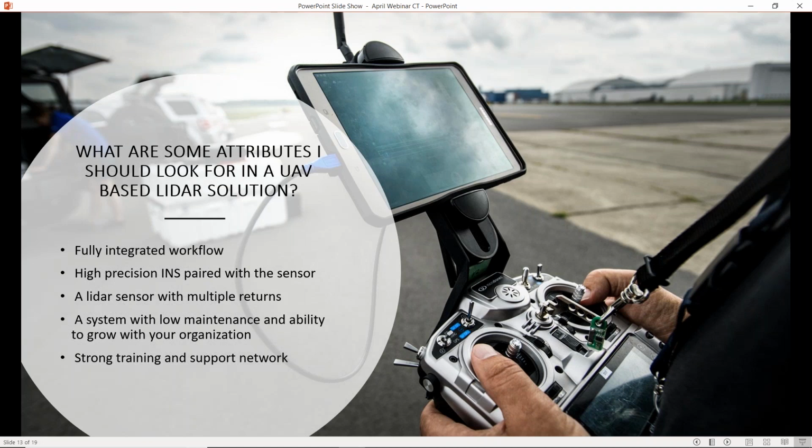Finally, a system with low maintenance and ability to grow with your organization. You don't want to spend hours and days and weeks making sure that your drone is ready to fly. You're carrying expensive payloads. You want to make sure that you have a reliable airframe that's going to keep you up and flying often. And then finally, a strong training and support network we kind of hit on earlier, and what Jeff and Nick hit on.